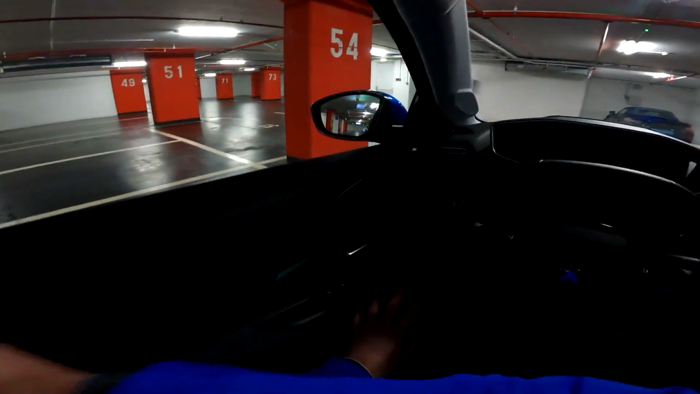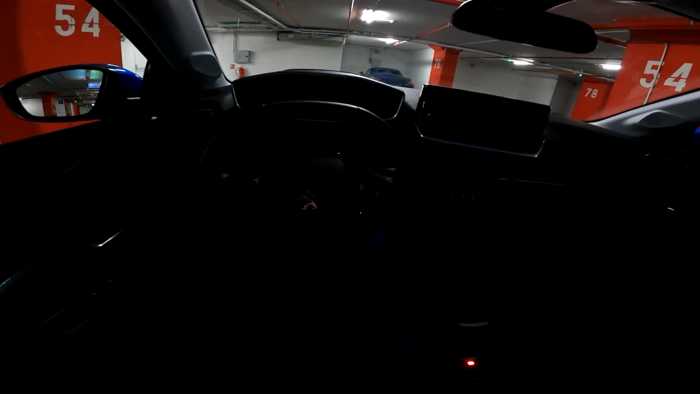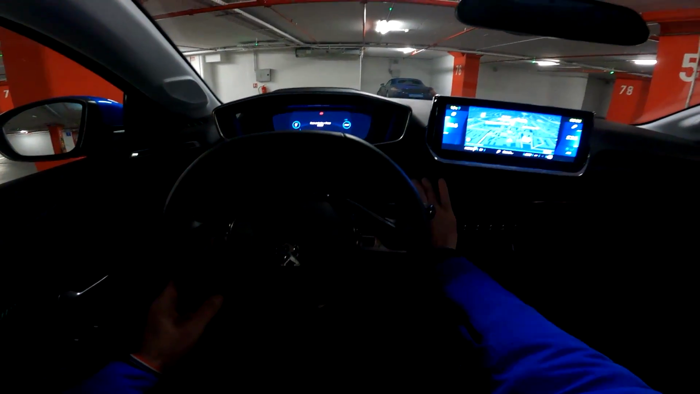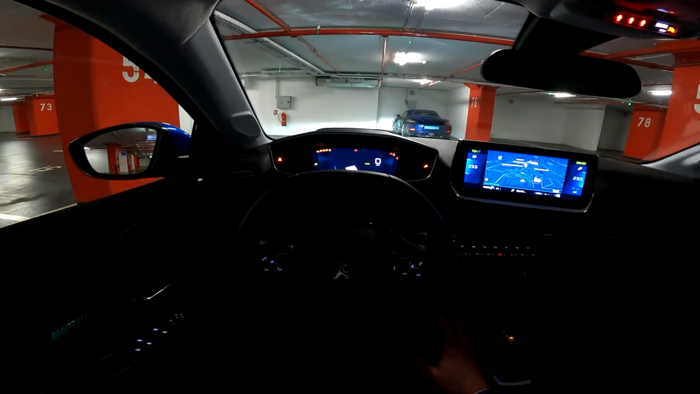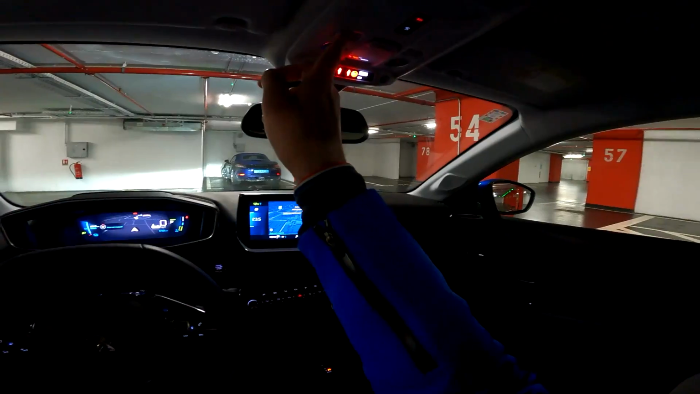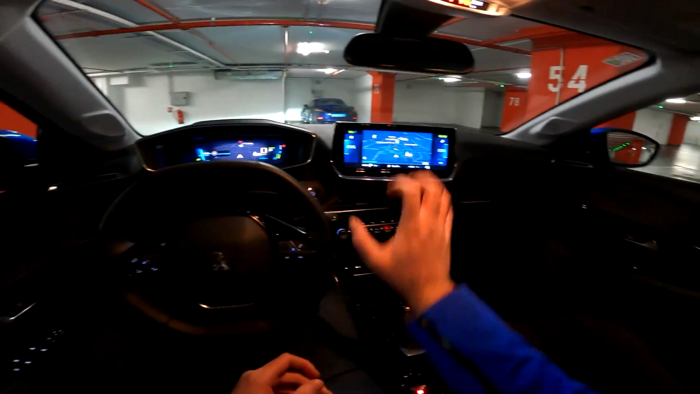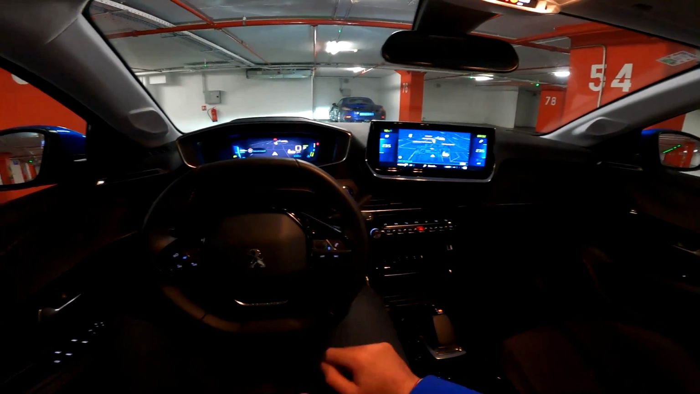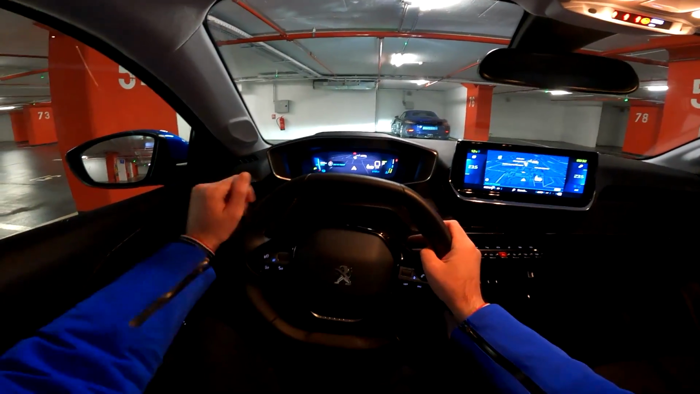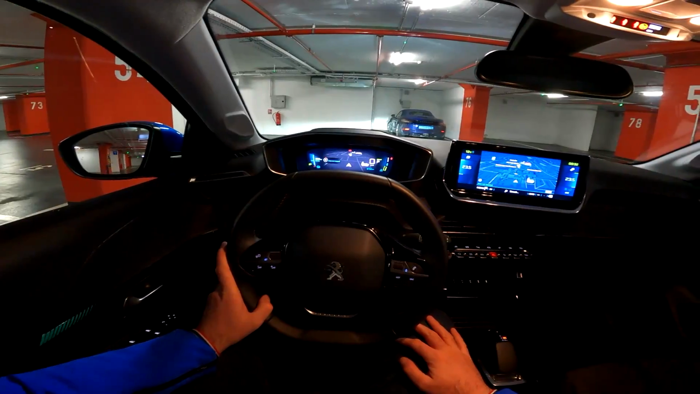All right, so this is it. You start the car by pressing the start engine button, and it comes to life. Of course, electric motor, no sound. We can turn on these lights so that you see the interior a bit better. We do have the big screen, which is an option on this trim. Usually you will get a smaller one, and then this lovely small steering wheel and this beautiful 3D cockpit.